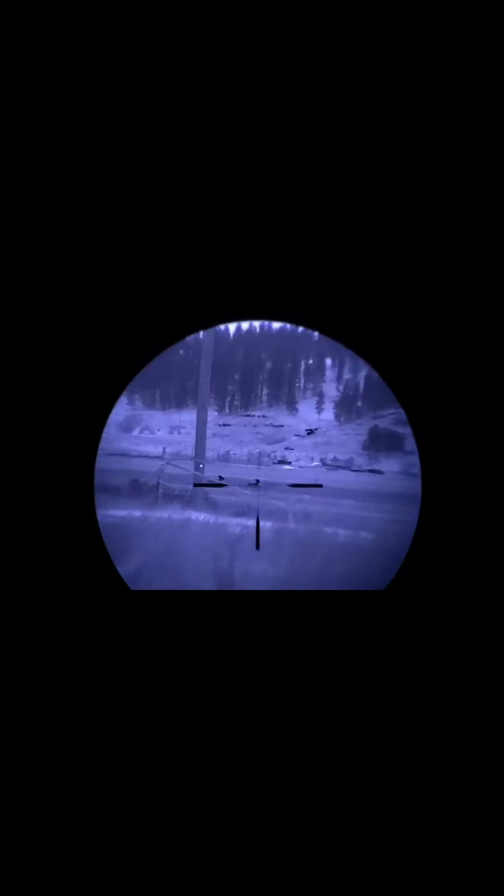Some deer out in this field. Try to focus in on them. Some cars traveling in the background. I'll zoom in on these deer from 1 power to 10. You can still somewhat PID those deer about 150 yards away. See the detail on this tree.